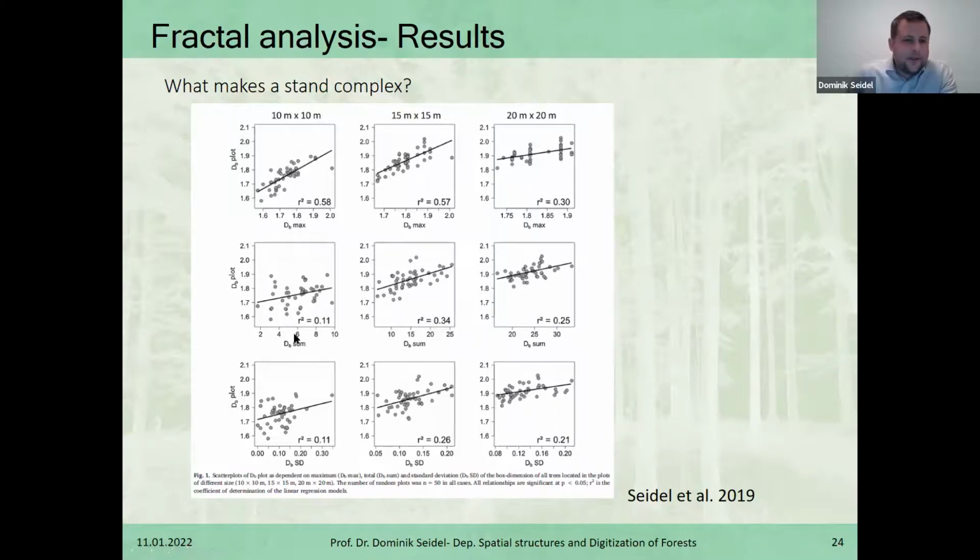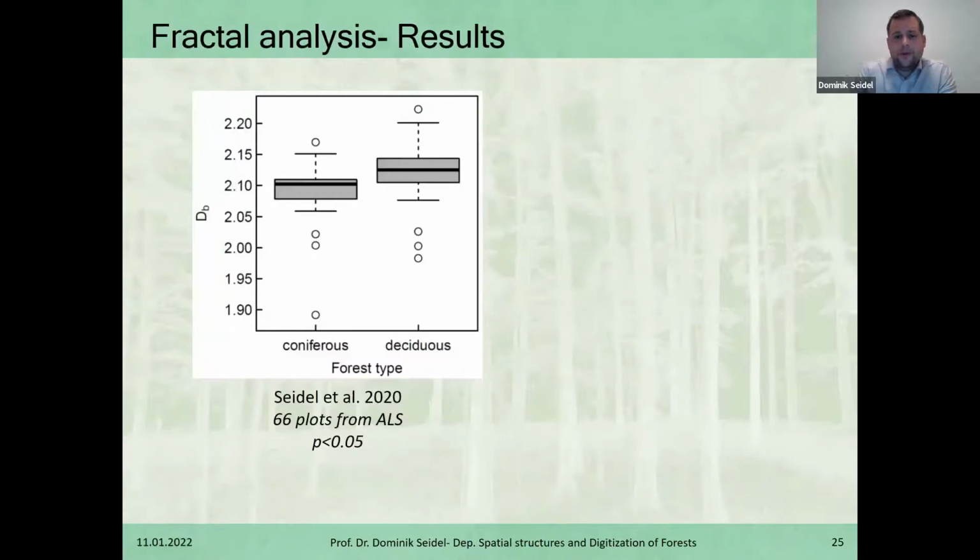We also found that the sum of the individuals in terms of complexity was positively related to the box dimension of the plot. And also the standard deviation, the variation of the complexity in the plot, has a positive effect. All of that is probably what one would intuitively expect. We then thought, okay, what about the differences between coniferous forest and deciduous forest?